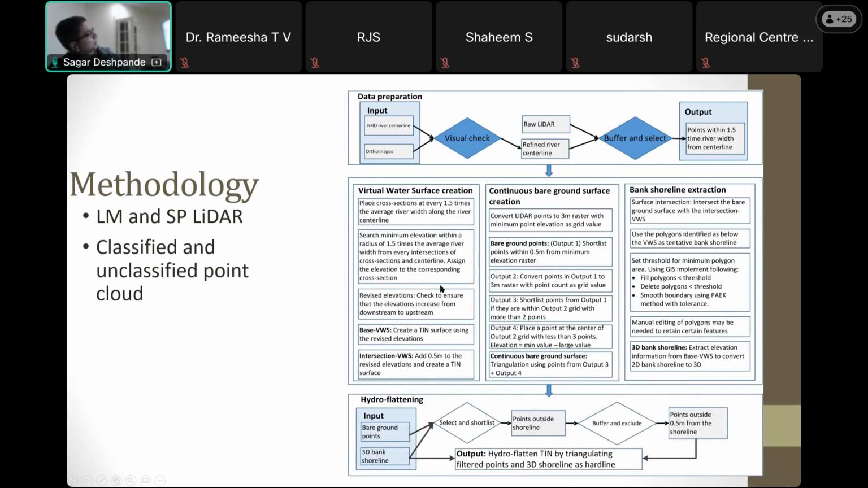Again, I will not go through the whole step. Virtual water creation was one part of it, then the continuous bare ground surface was another part, and then getting the bank shoreline. In the process of virtual water creation, that's where the elevation of the water surface was extracted.